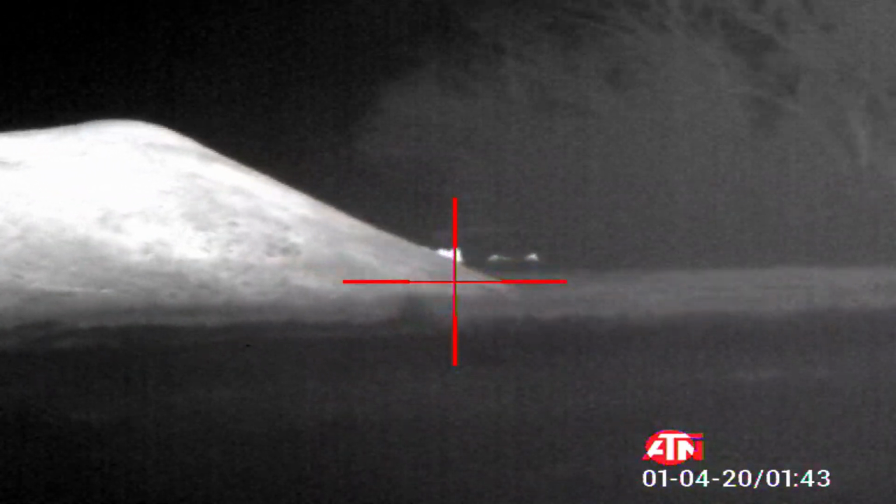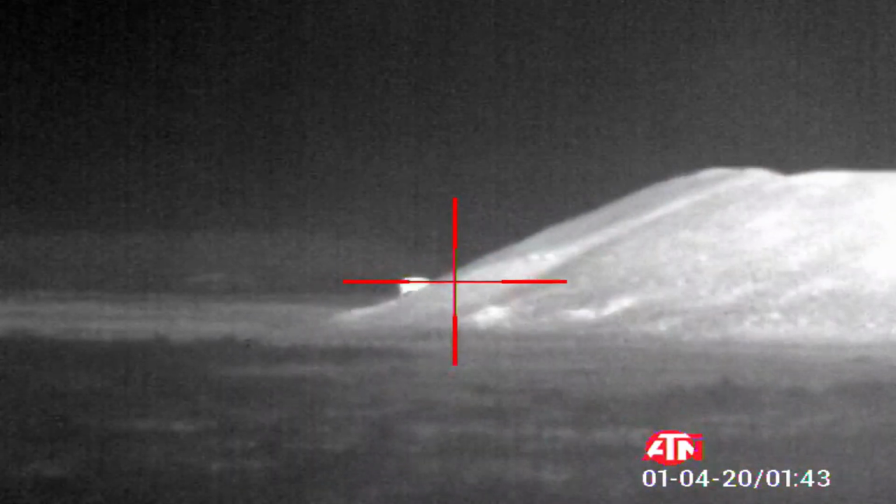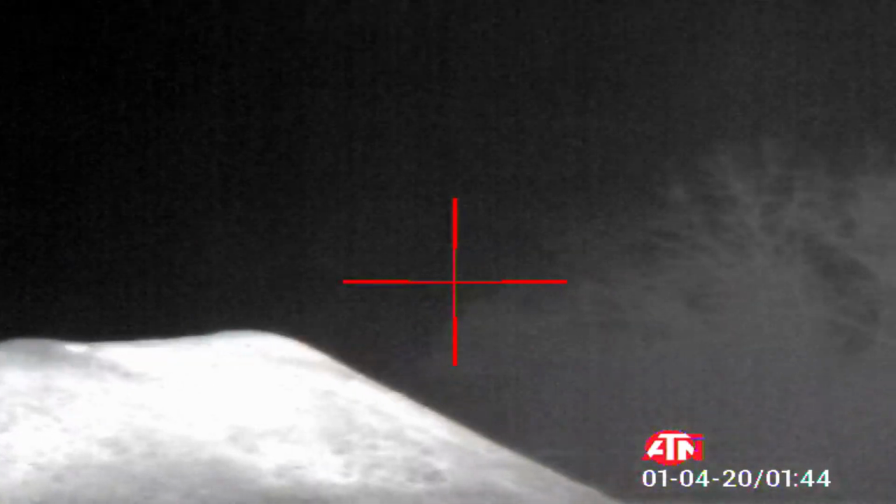At this point, I just focus on these 2 or 3 that are in this group, see what they're going to do. But Lord knows I want to get to this group right here, man, because it's a bunch of them. I'm fully prepared. 2 magazines, tripod, I'm ready. They're going to show you how thick that grass is. That joker just popped straight out of there, man.